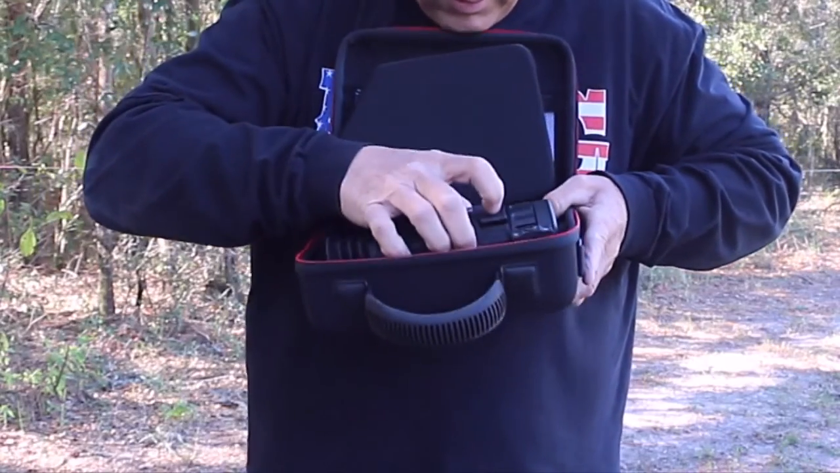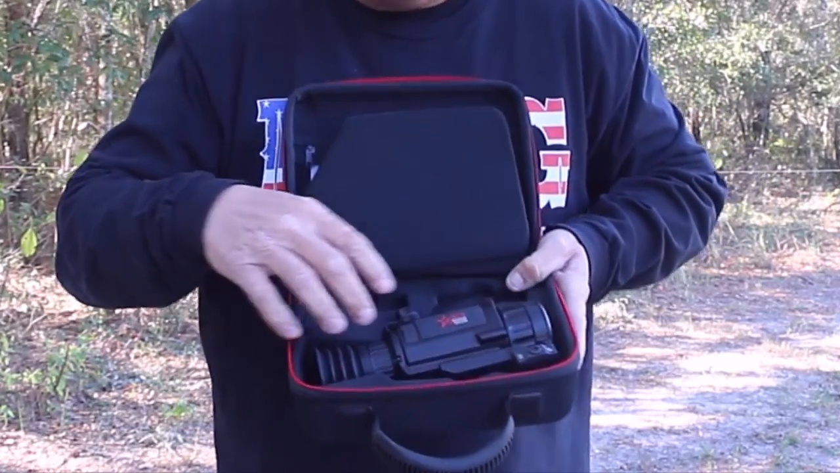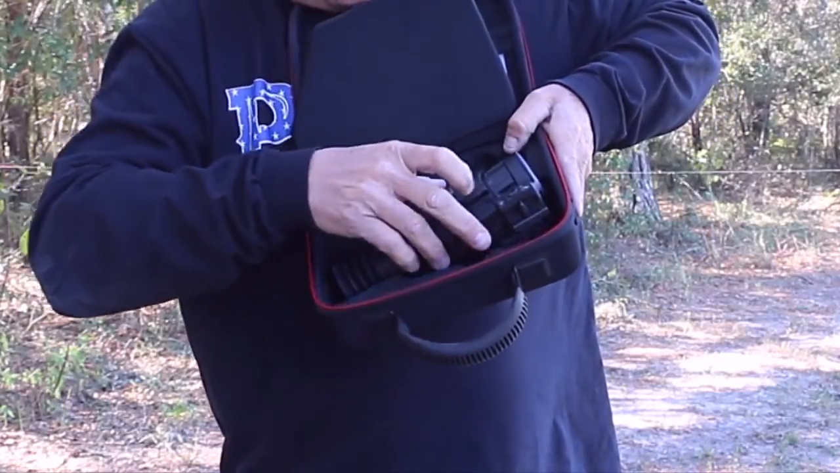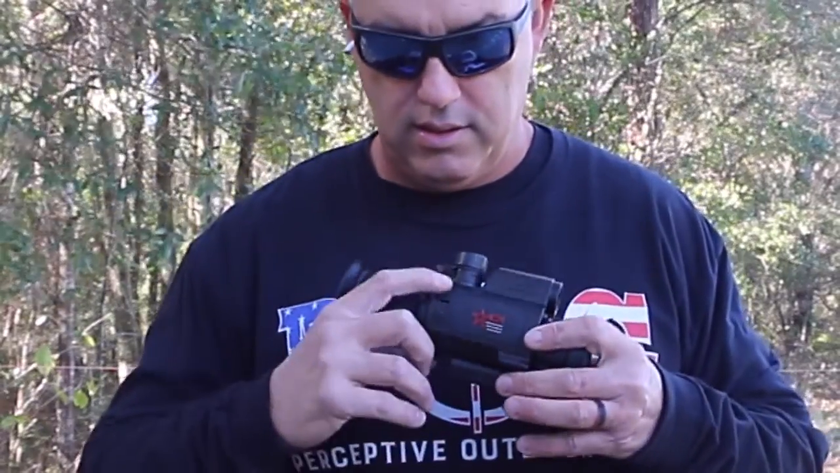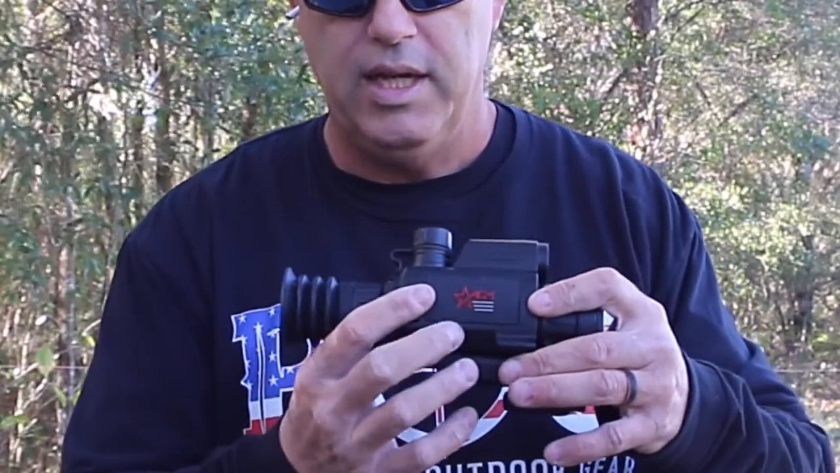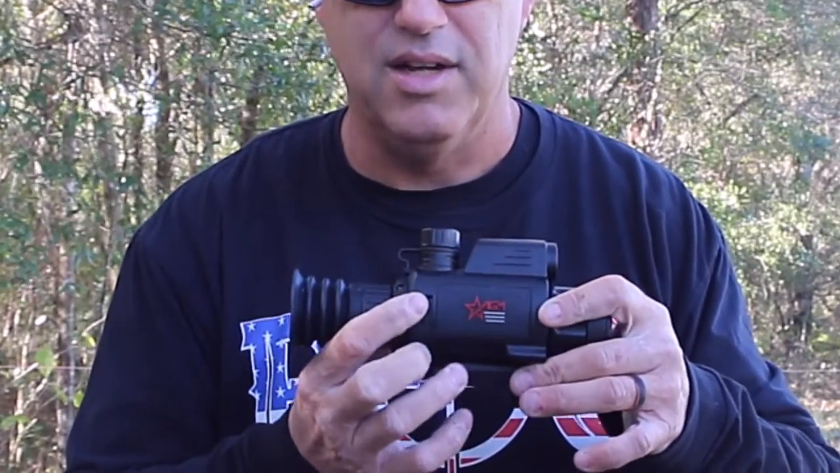You can tell where the scope would fit if the mount wasn't there, but it doesn't really fit right with the mount there. I don't know if you can see that, it just seems like they designed the case before they designed the mount. Also, another thing that I dislike about this unit is the little cover that covers the USB-C port here. It does not close. I cannot get it to close. I've pushed on it or whatever. It kind of closes, but it doesn't close all the way.